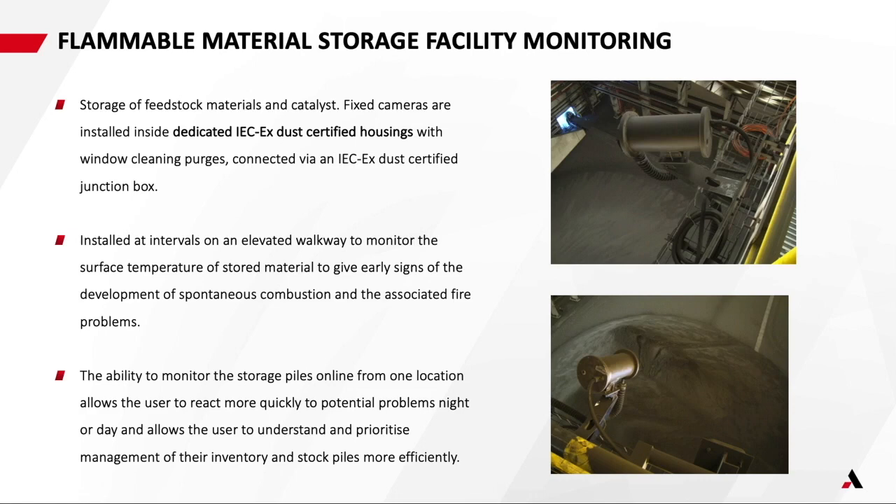And you get that thermal conduction through the surface because, going back to emissivity, these types of materials that are highly flammable are generally very good emitters. So you get very good thermal conductivity from a hotspot in the bottom of one of these storage facilities right up to the top. And the sensitivity of the camera means that we can see those hotspots as you get a small increase in the temperatures.